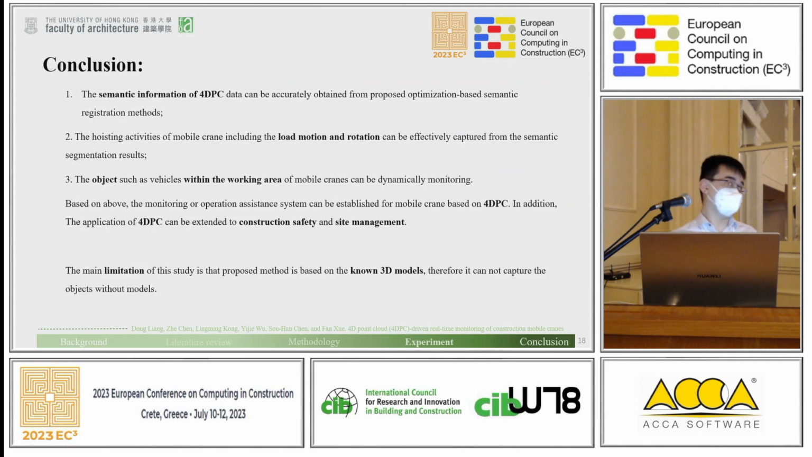Conclusion: according to the proposed method, we could get the semantic information of 4D PC data, and the load motion and the rotation of hoisting activities of the mobile crane could be captured.